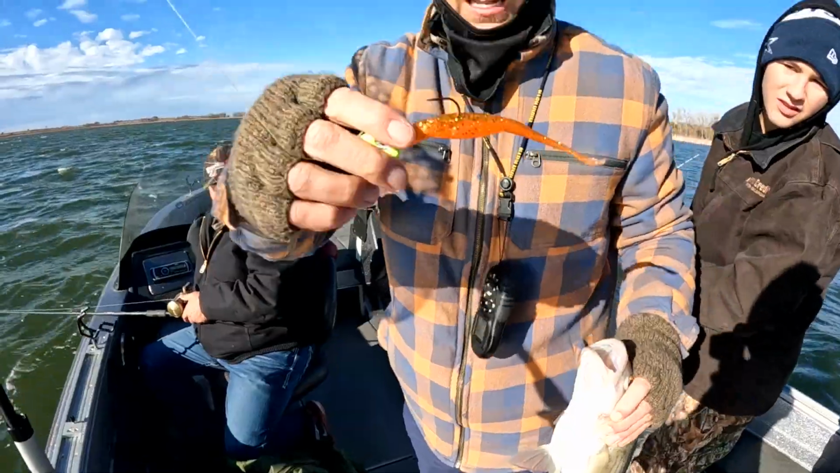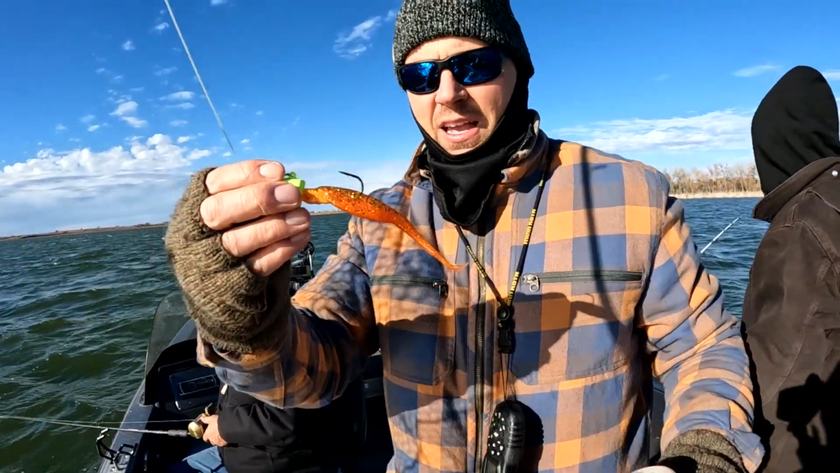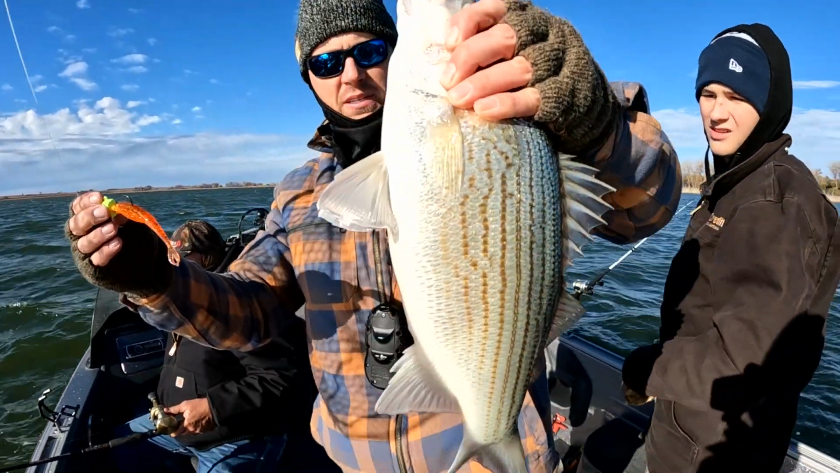Ooh, nice, man. He's got a little watermelon. This one's been getting the last few bites with the green head, with the bug eye. Man, that ounce jig head. Now these fish are a lot lighter color here. You can tell they've probably been a little bit deeper for a little bit longer.